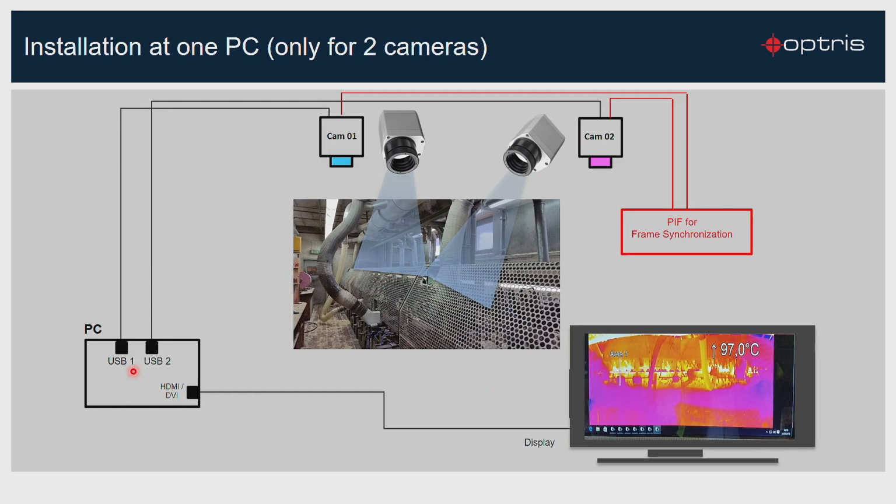Generally, there are two ways to realize the merged image. On the one hand, you can connect the cameras directly to your computer via the USB port. This is recommended for no more than 2 or 3 cameras. Using the direct USB connection, it is important to have several USB controllers in your PC. You can find the information under the Windows Control Panel, Device Manager and USB controller.